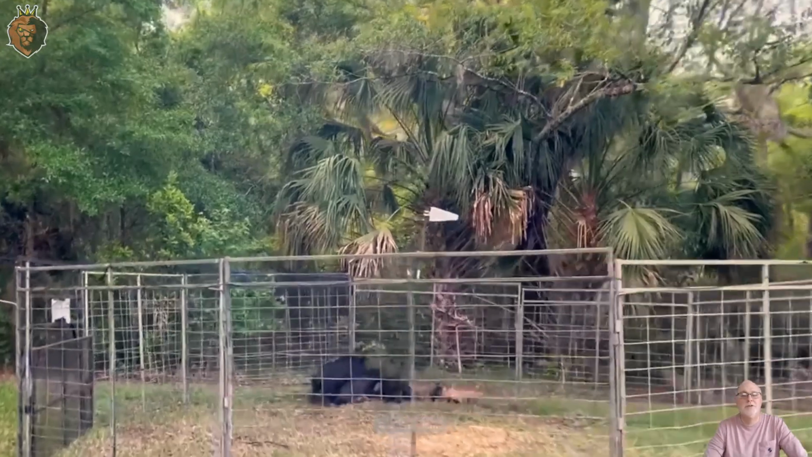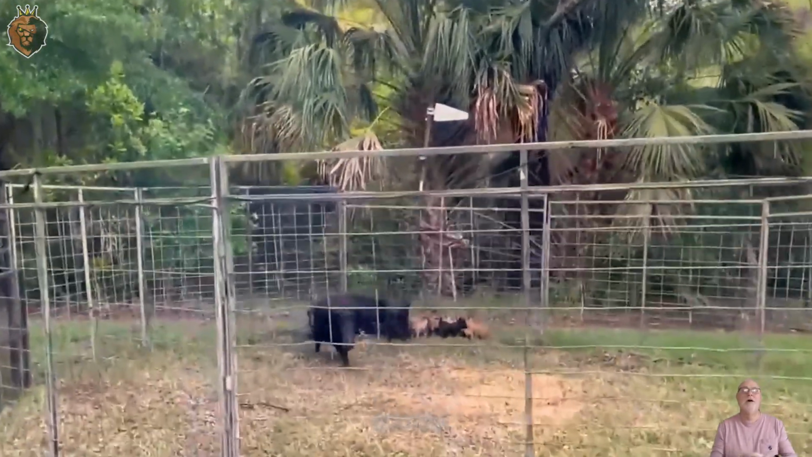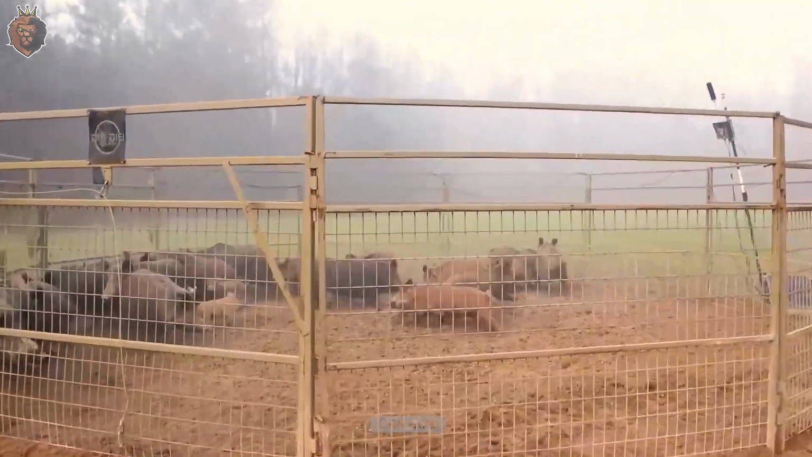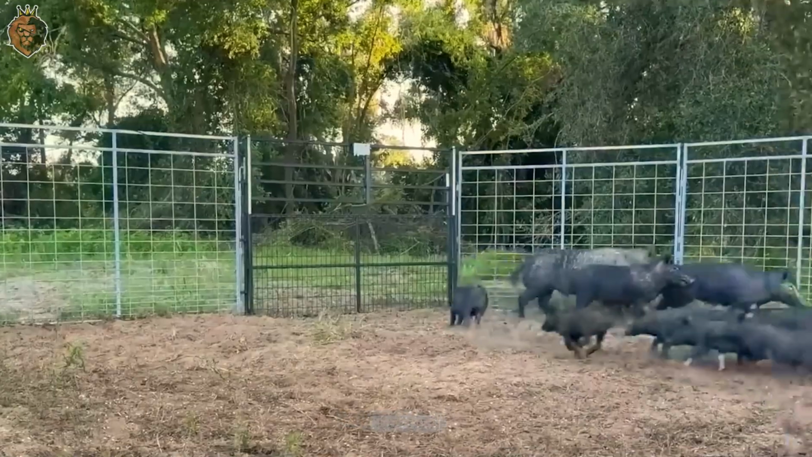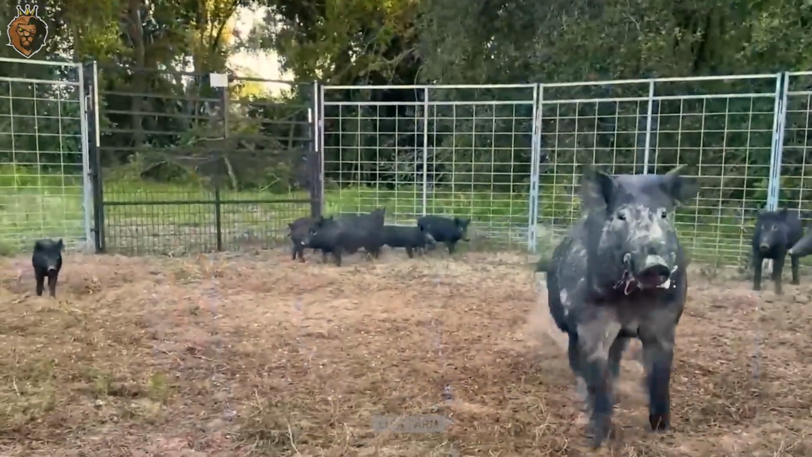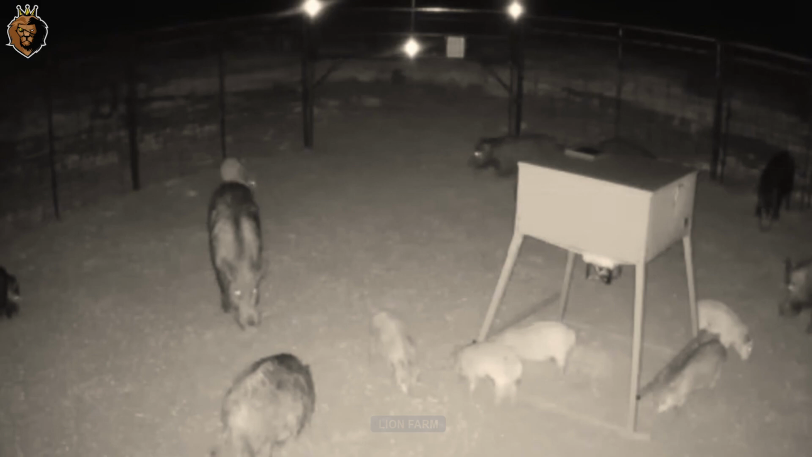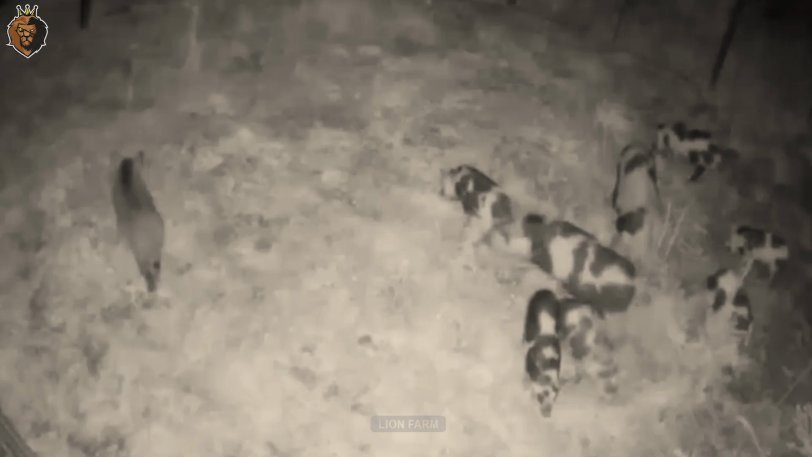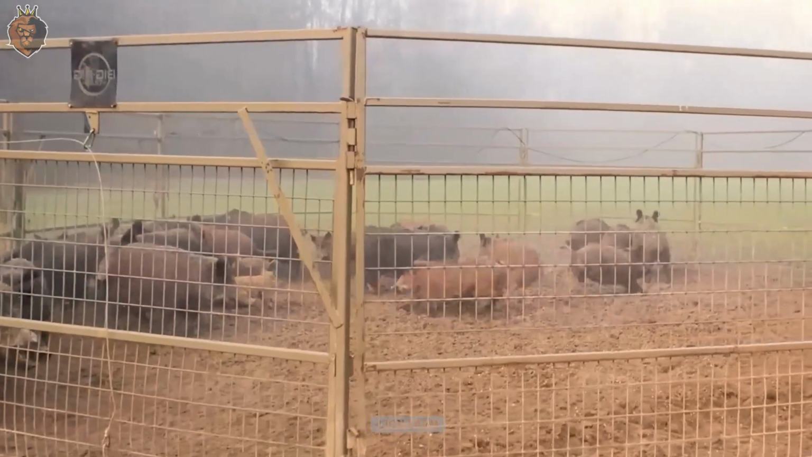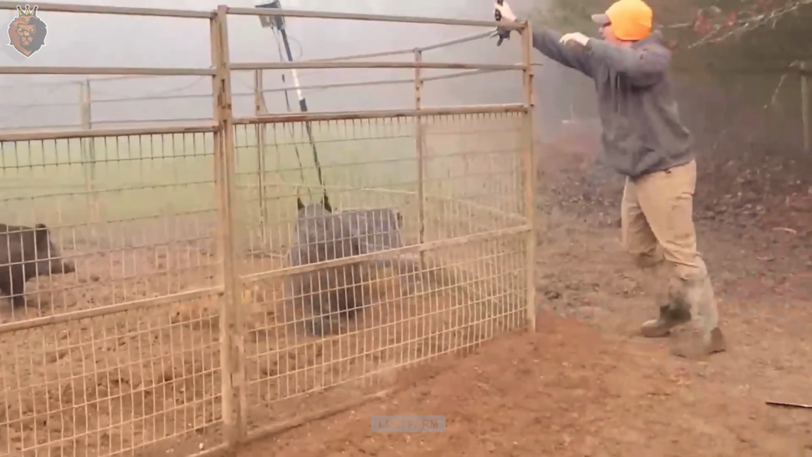Have you ever wondered what could make an entire herd of wild boars panic and scatter in every direction? Deep in the dark forest, where humans skillfully set traps, blending ancient techniques with cutting-edge technology to take on these wild beasts, the secret is waiting for you to uncover. Join Lion Farm now and get ready, because this story will have you glued to the screen.